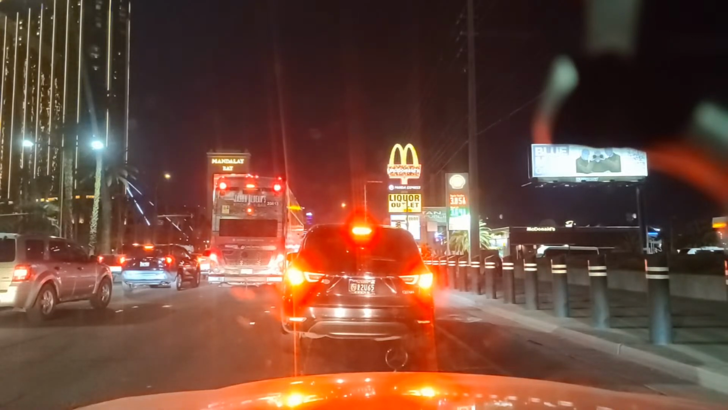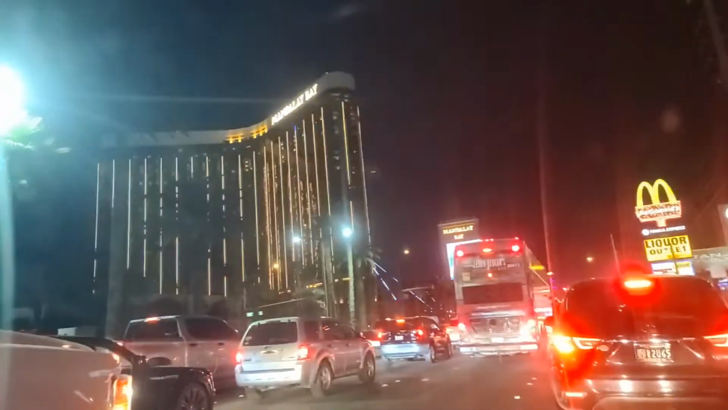But if you are staying here, if you want to save a couple bucks, forego the hotel gift shop and get your beverages from either one of these liquor outlets or, say, ABC Stores, which is down on Fremont Street, or Walgreens or CVS, which are rather abundant in number here along the Strip and on Fremont Street. You're never really far away from one, and you'll probably do your wallet a favor as well when you do that. So definitely try to check that out.